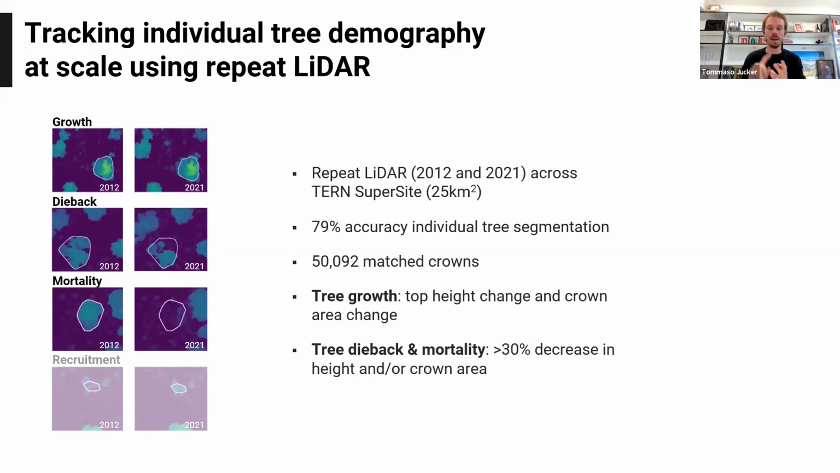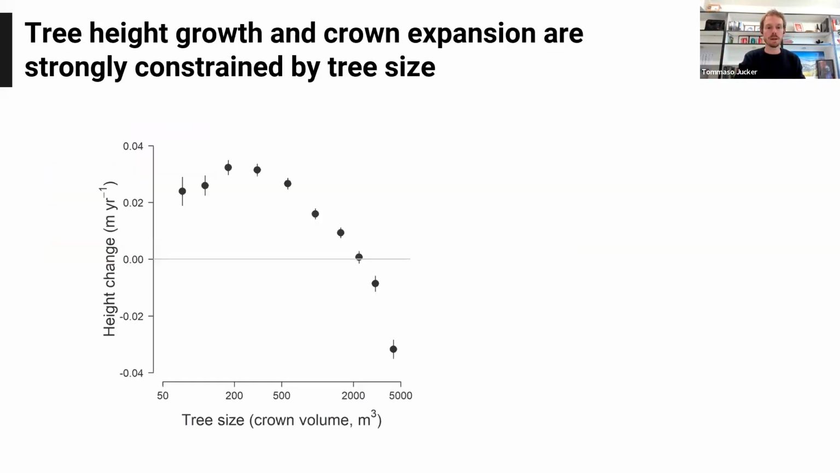One is canopy height growth, so tree height growth, and the other one is crown expansion and crown size change. And then we combine this class of trees that have either shown dieback or mortality. By our definition, this is trees that have either decreased by 30% in their height, or their crown area has shrunk by 30% between the two time periods.